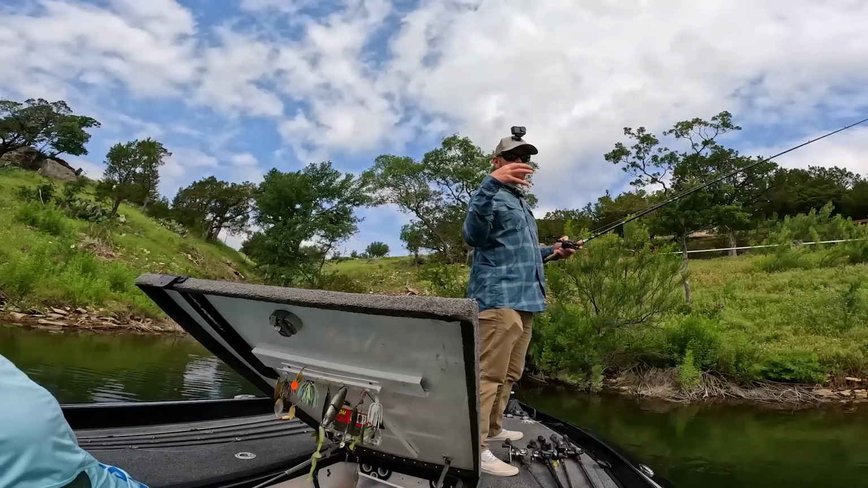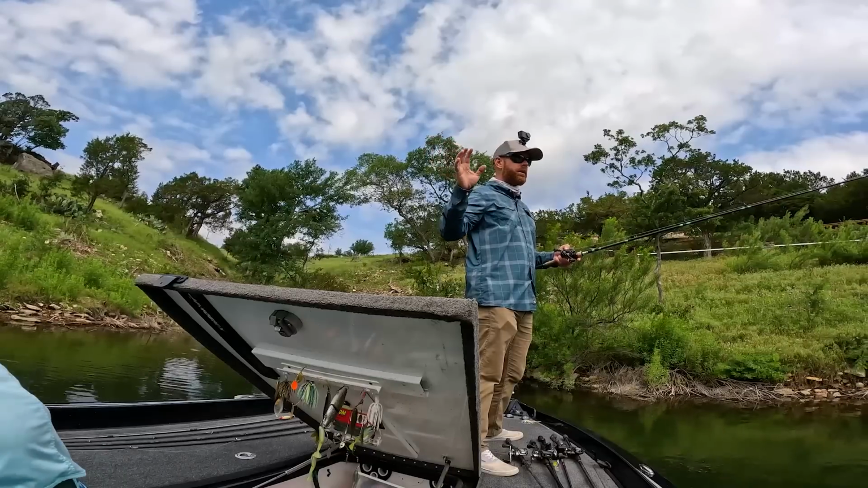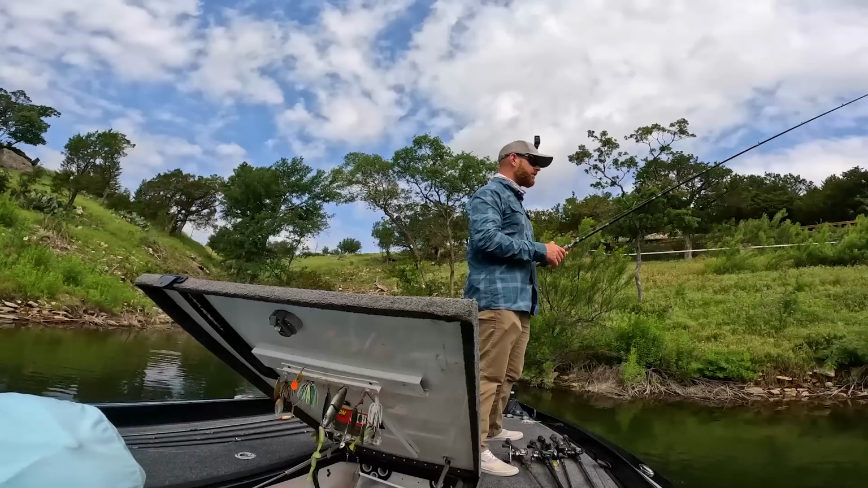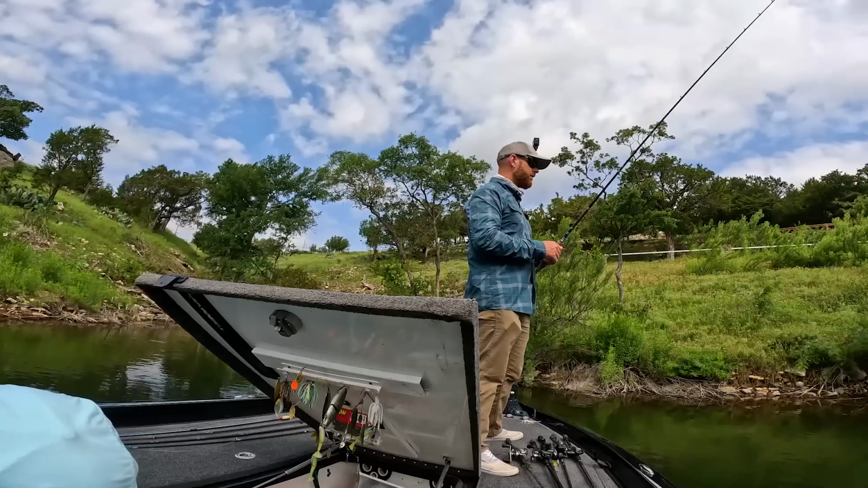But these fish, they are glued, they are hanging out on this bed, and so even if you spook them off, they may go off for a minute or two, but they're going to come back and keep coming back to that bed. And he's actually coming back right now. I see him. He's right over my bait.